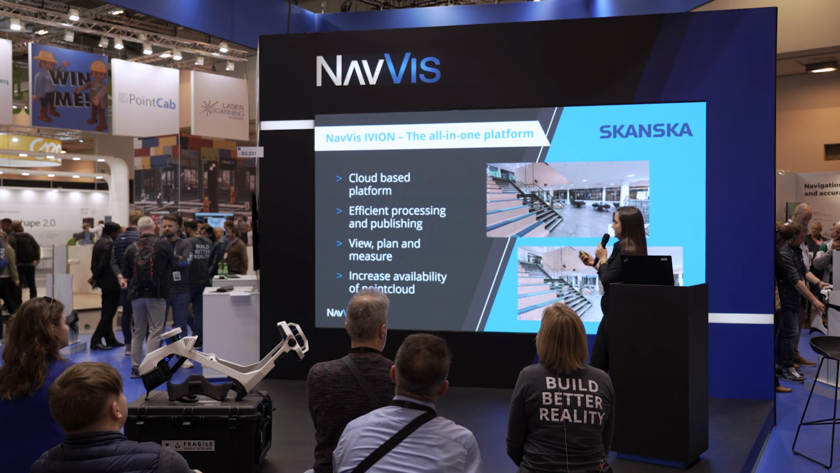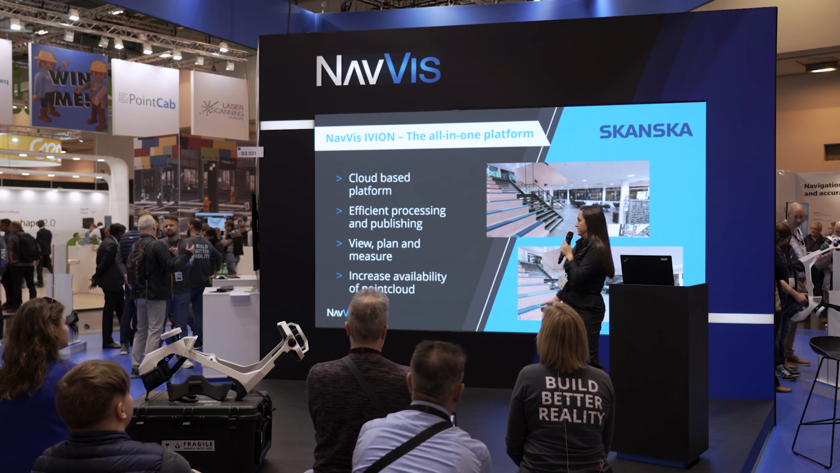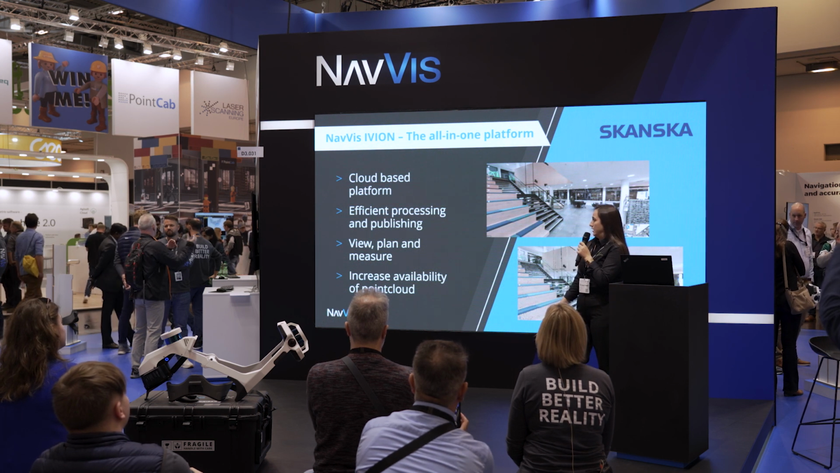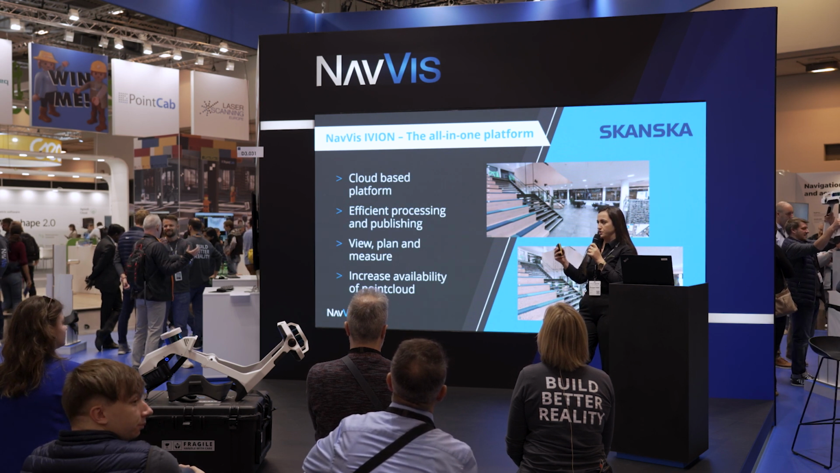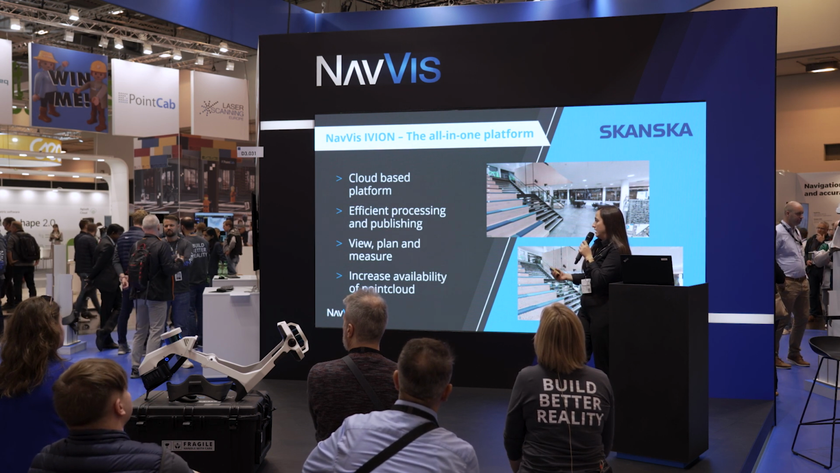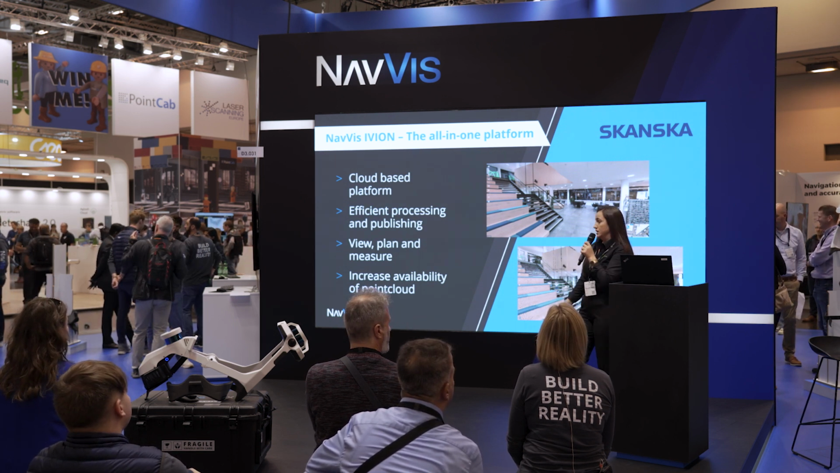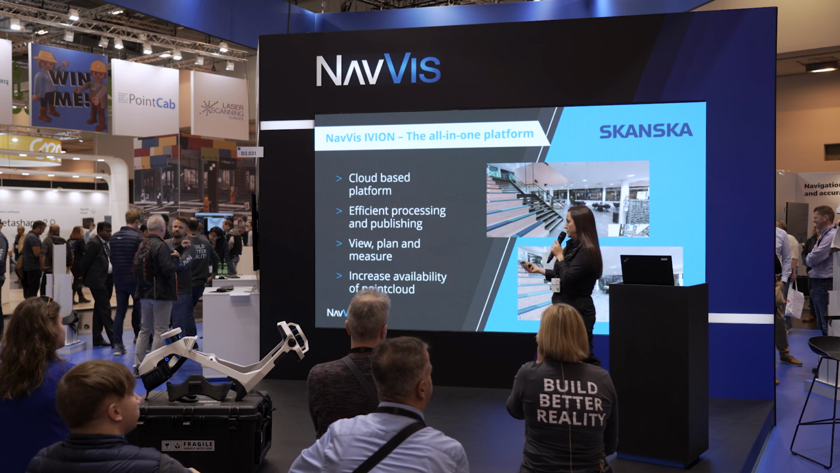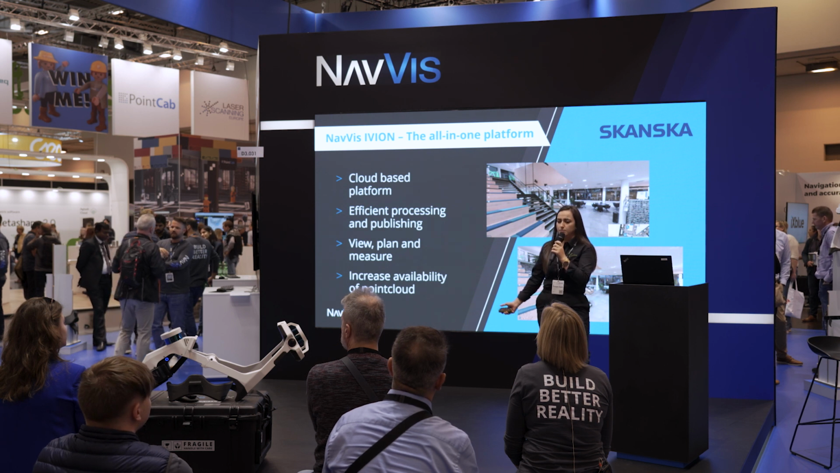Yeah, I used to call it the all-in-one platform because in the Ivion, you can process the data. It's processing software, and it's very efficient in processing. You can choose all the settings, use control points there, and start processing. When all the data are processed, you publish the data to the customer by just sending a link. You can view, plan, and measure. And by using the Ivion, you have increased the availability of the point cloud.